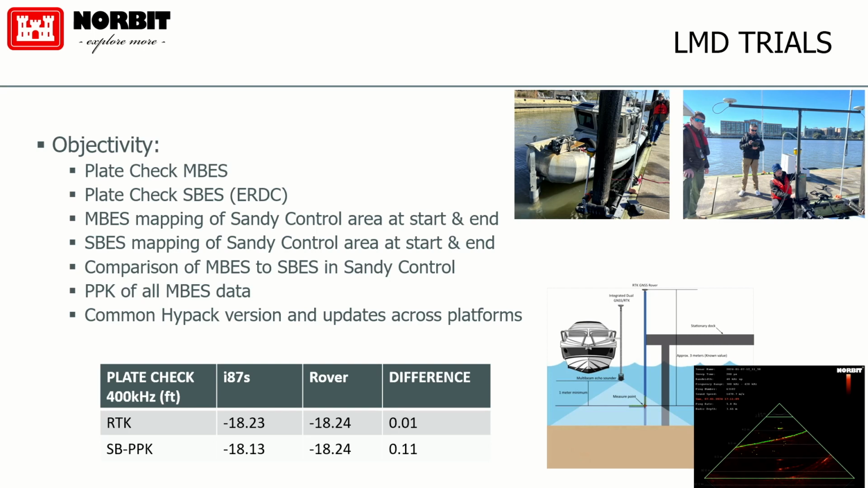And generally, while we're on the topic, if you really want to do this properly for a survey, right now we're using the same RTK correction source. If you're going to do a survey, you want to use a different correction source to truly validate that the geodetic calculations are being done correctly. So we would PPK one of them and RTK the other. So RTK the plate and PPK your navigation of your vessel. And when we did that, we're within 1/10 of a foot. So it's pretty tight.